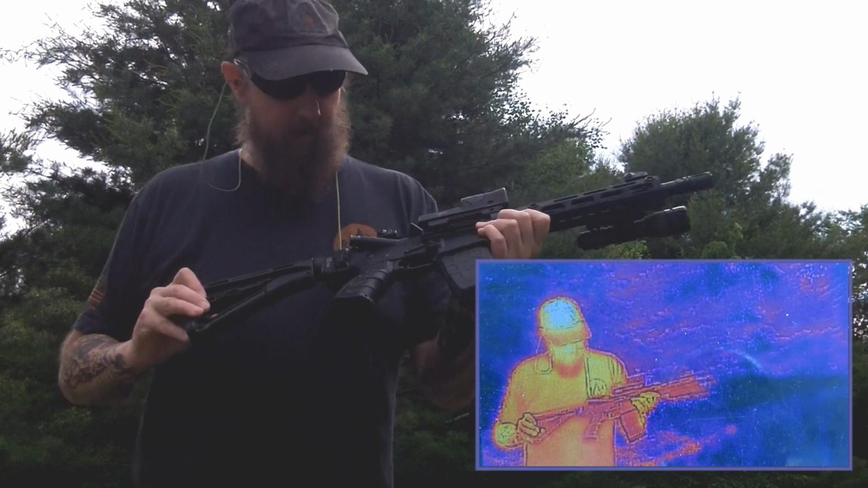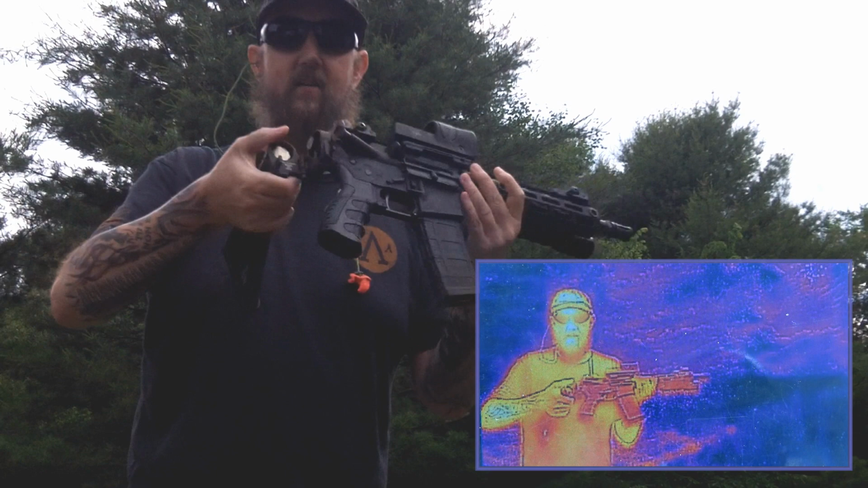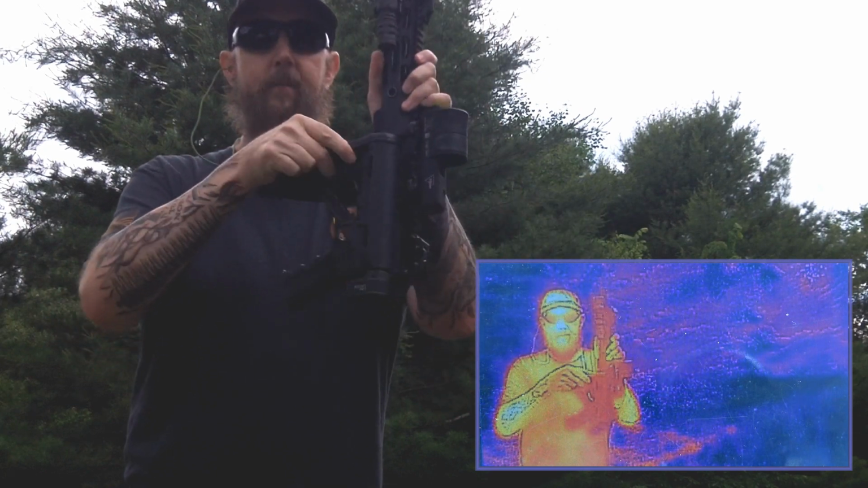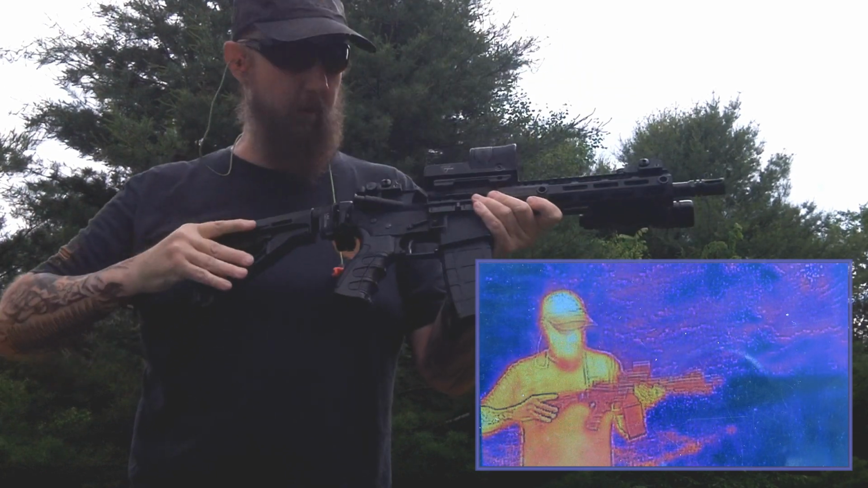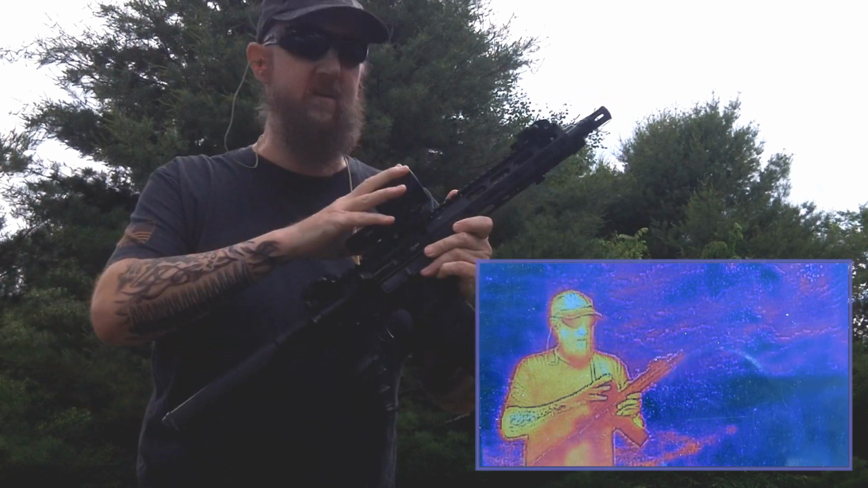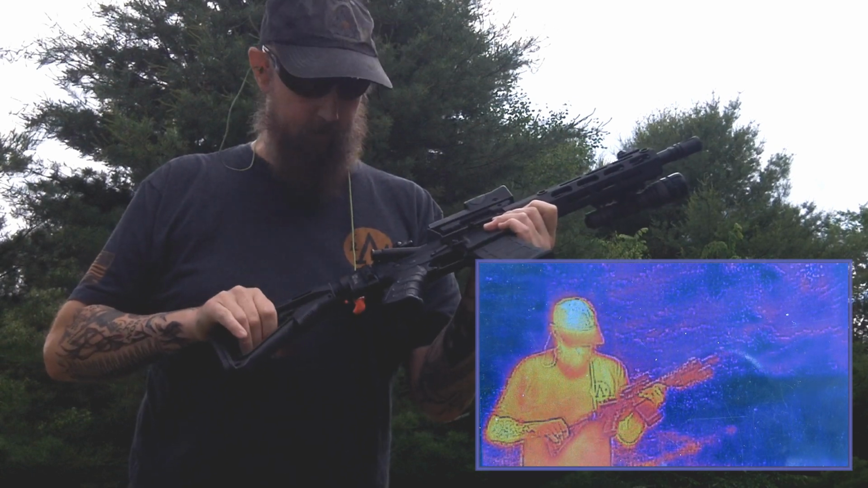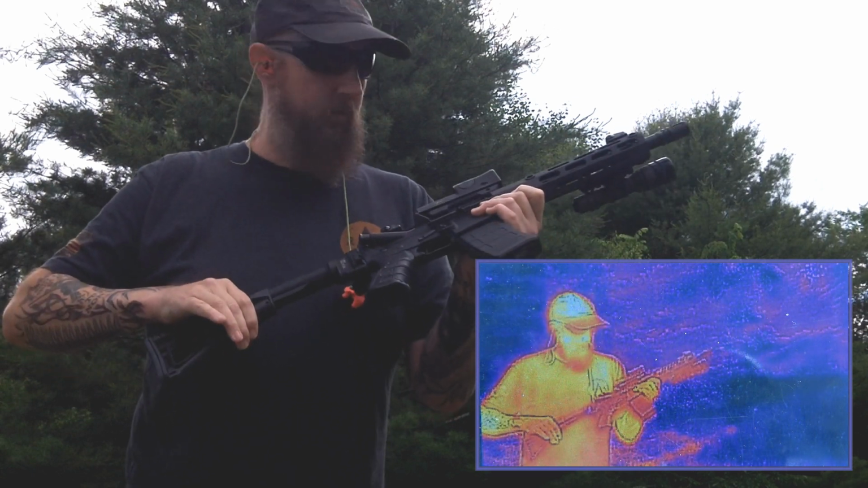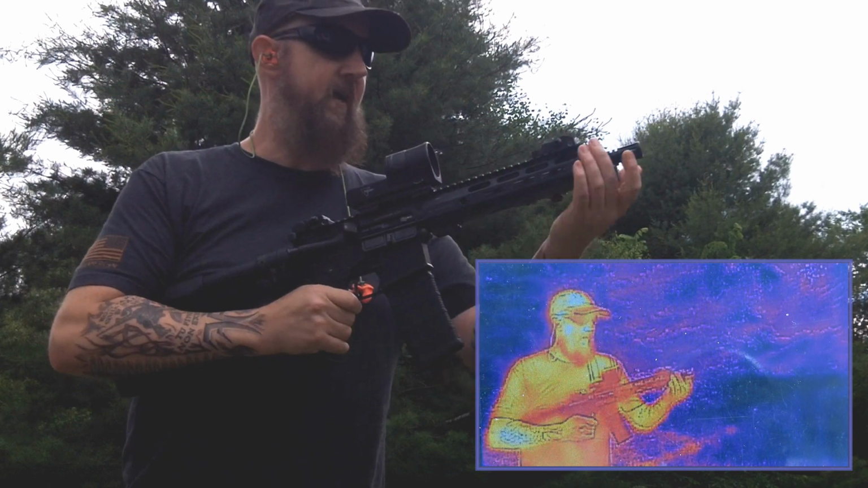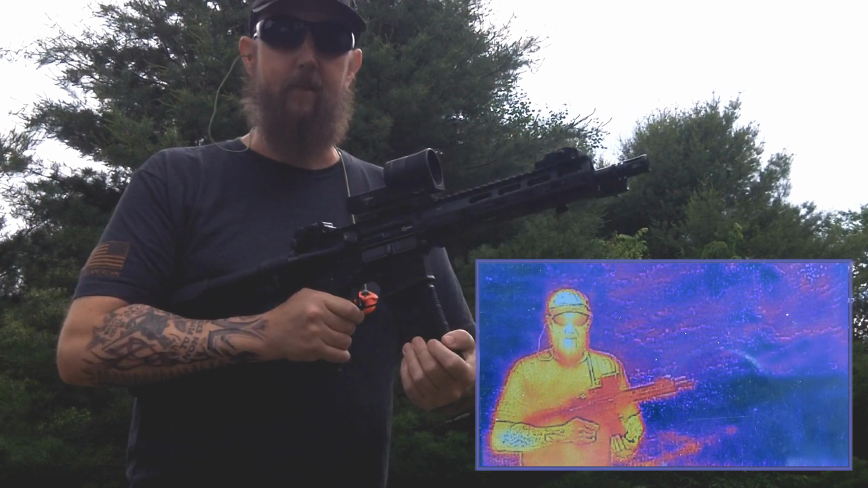short-barreled rifle. This particular one, I love it. I have it set up with the Law Tactical folding stock. Absolutely love the tiny signature on this gun. We're using the Trijicon reflex sight that we've been testing. So far, fantastic. And what we want to illustrate today is the ability to see the heat difference in the barrel after firing just one magazine. Let's see how it changes.